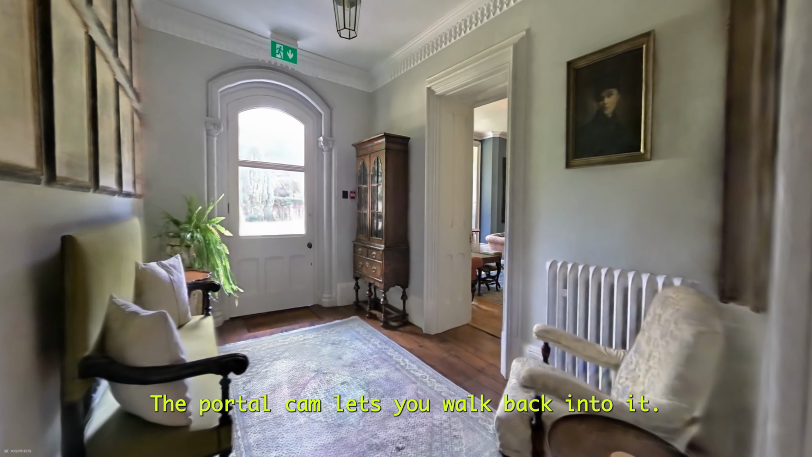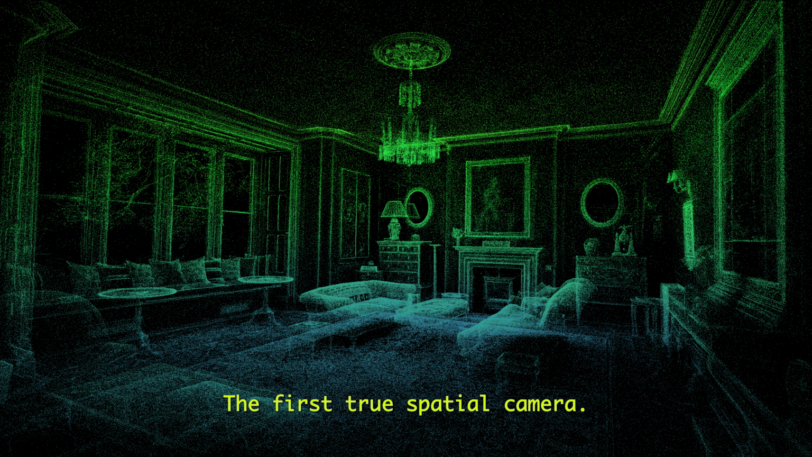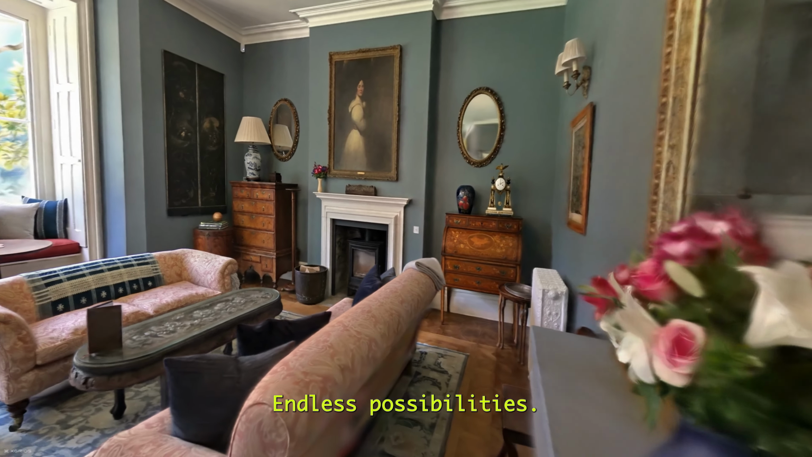Older reality capture can only document a site. The PortalCam lets you walk back into it. The first true spatial camera. One camera, one walkthrough, endless possibilities.